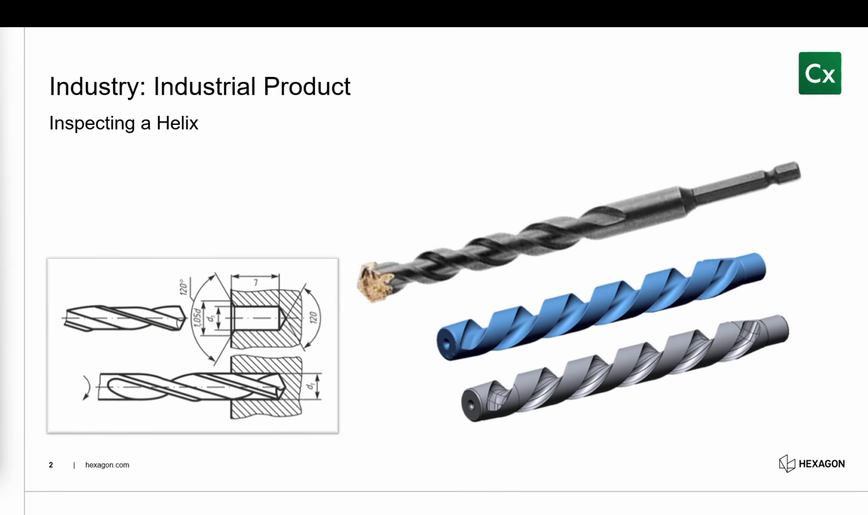Now, some of you may remember the reverse engineering lab that Greg did a couple of weeks ago, where he inspected this very same part. Didn't inspect, he reverse engineered this very same part, or reviewed a model that was created in Geomagic Design X. But today we're going to inspect it. It's much more difficult to model this kind of geometry than it is to inspect it. It's fairly simple and straightforward.